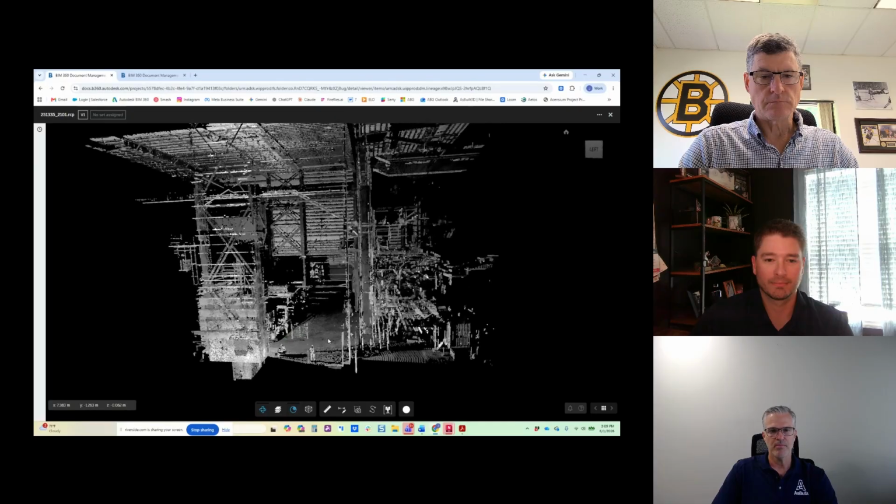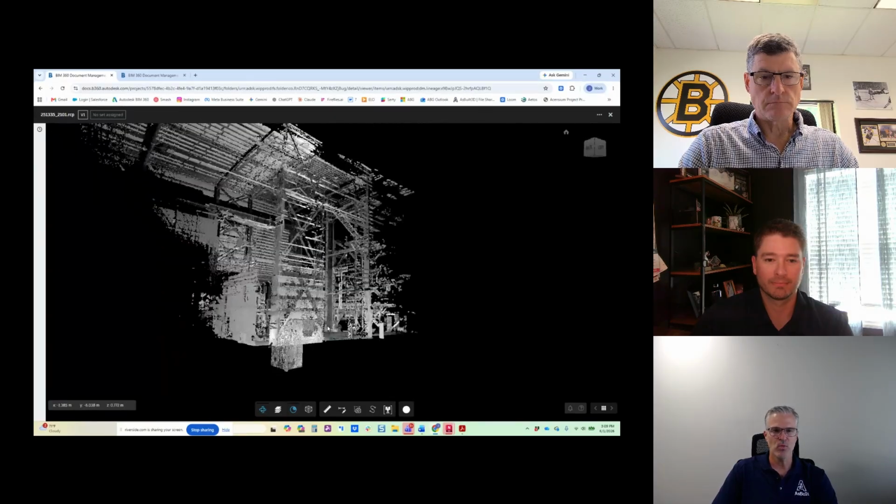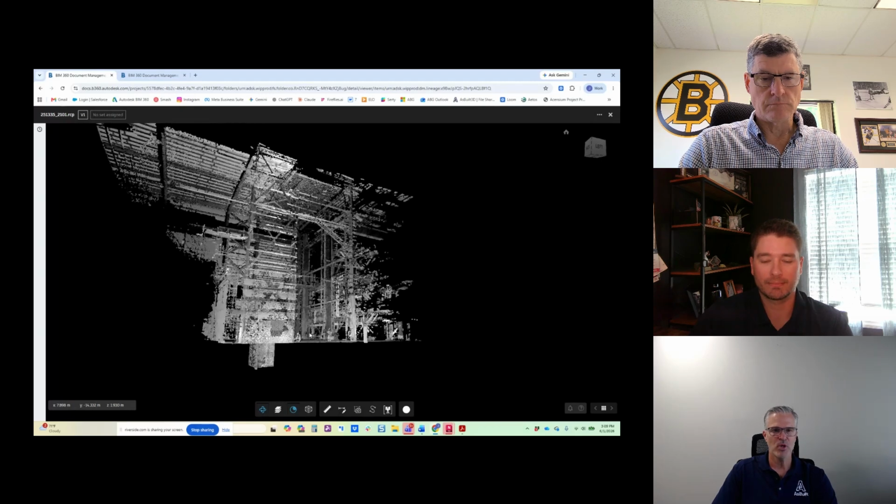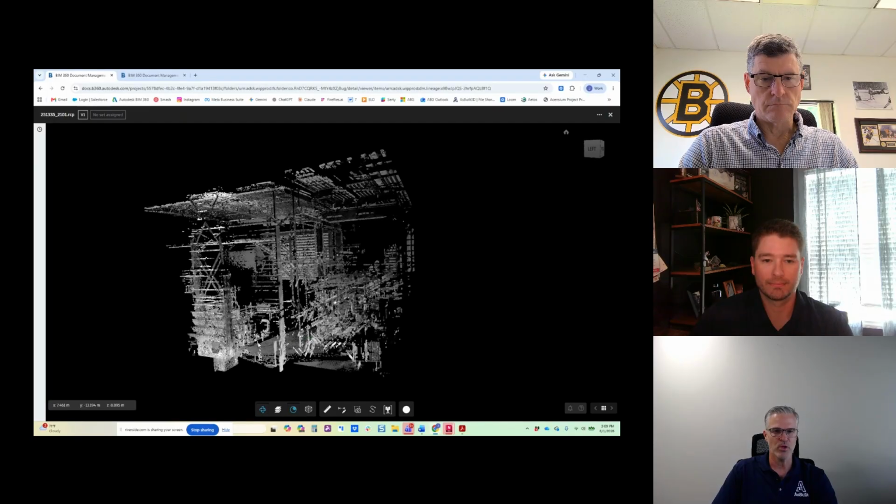So a couple things I want to point out is one here, this area below grade. This was the subject area that we were scanning for this project. But also notice the amount of data that was captured just from a few of the scans that were captured above grade before we went into the vault.